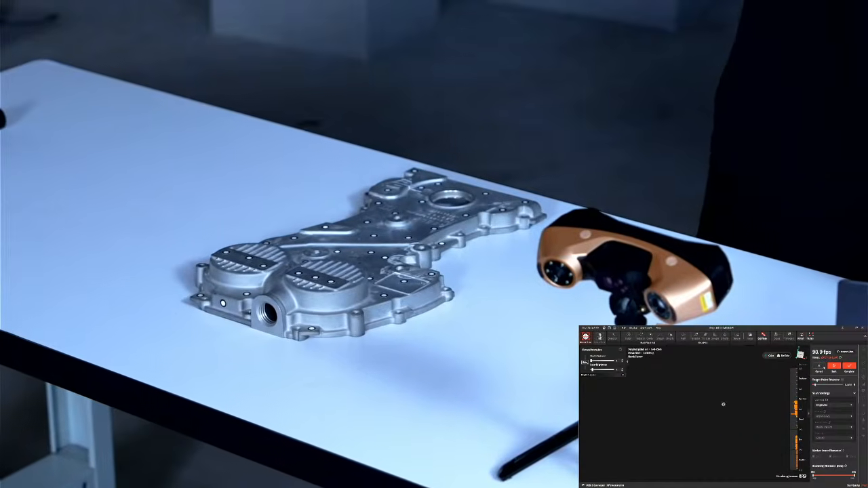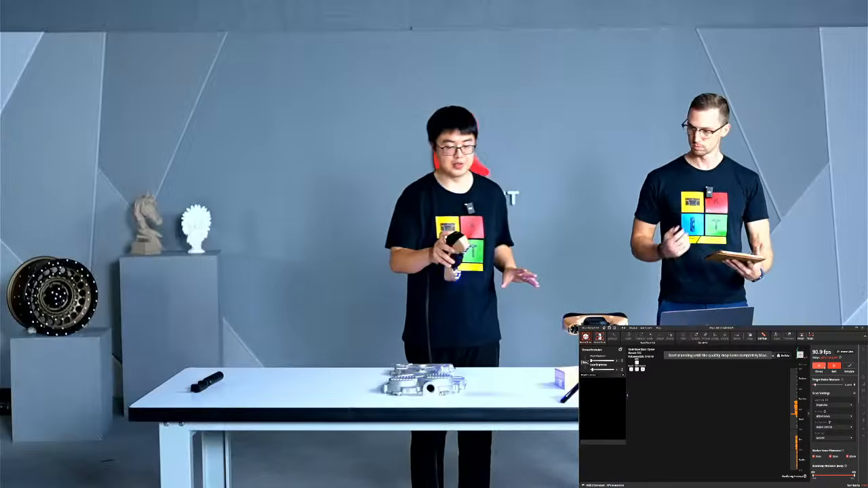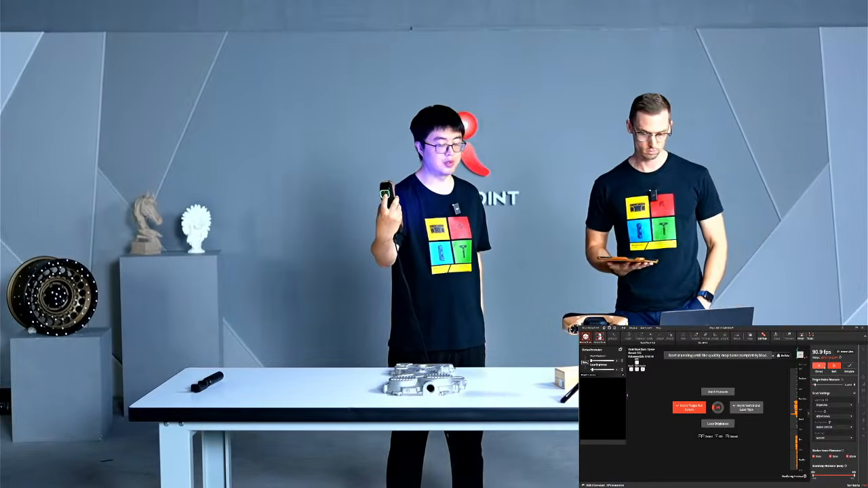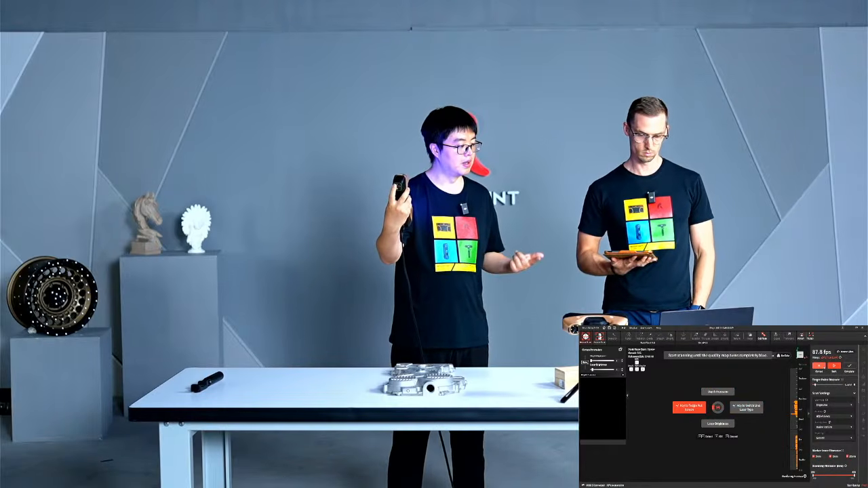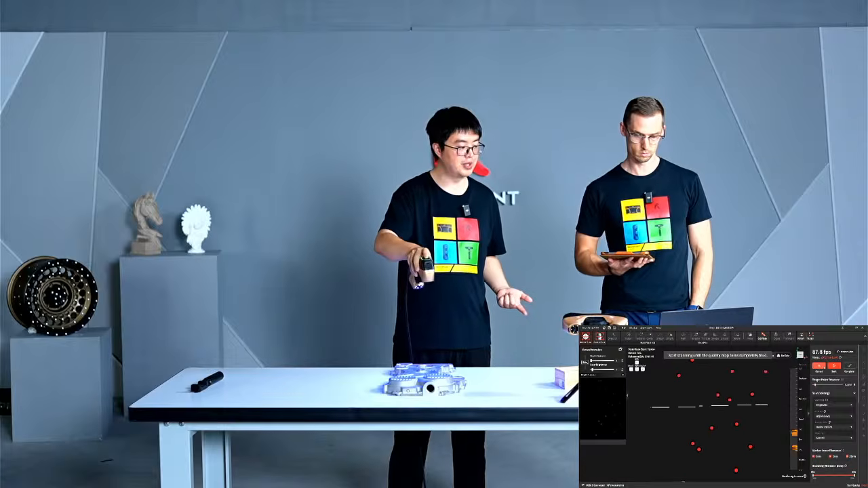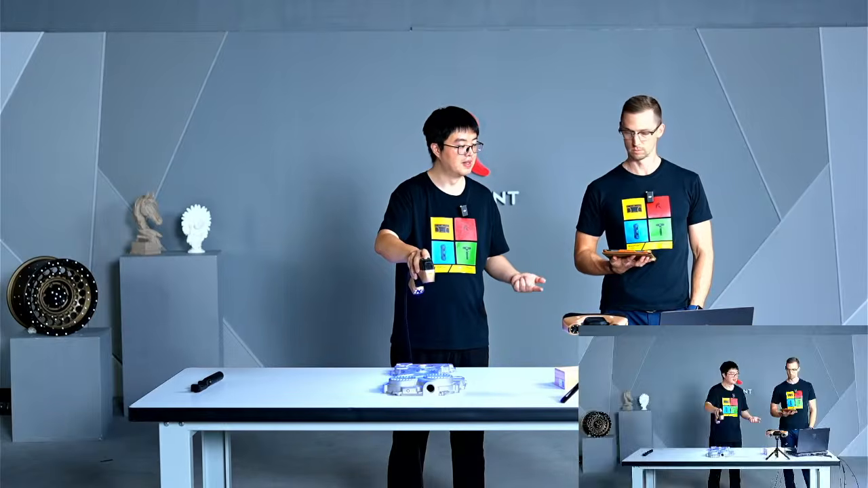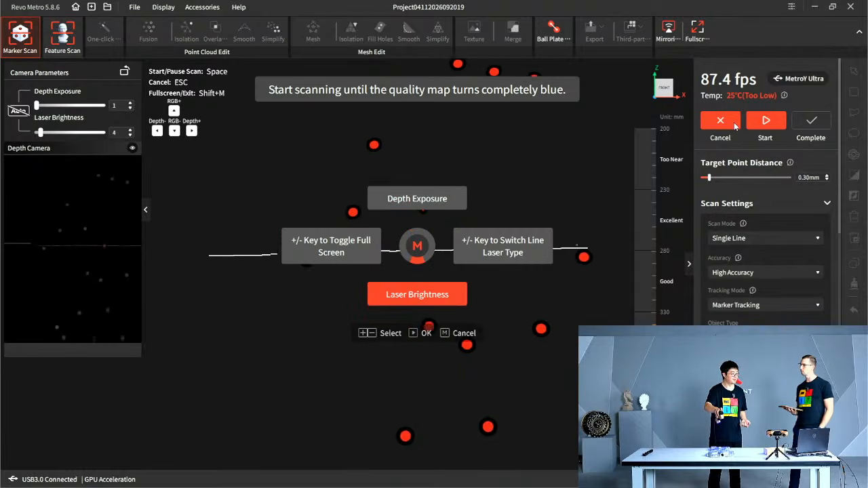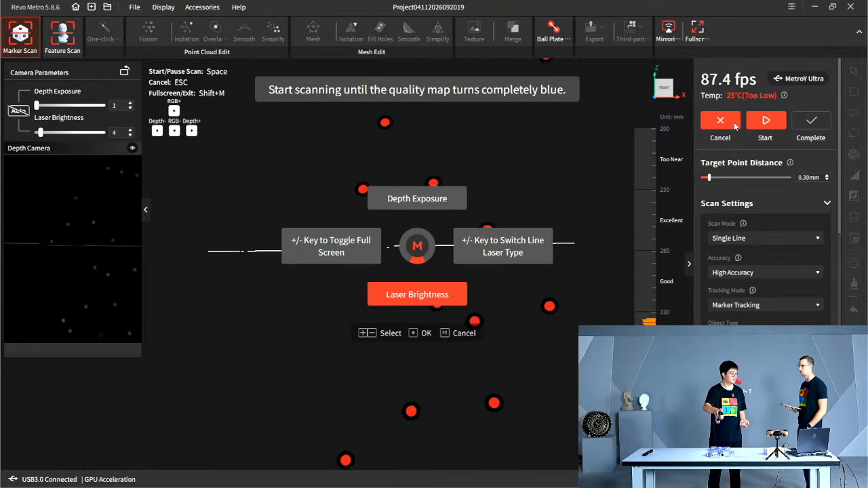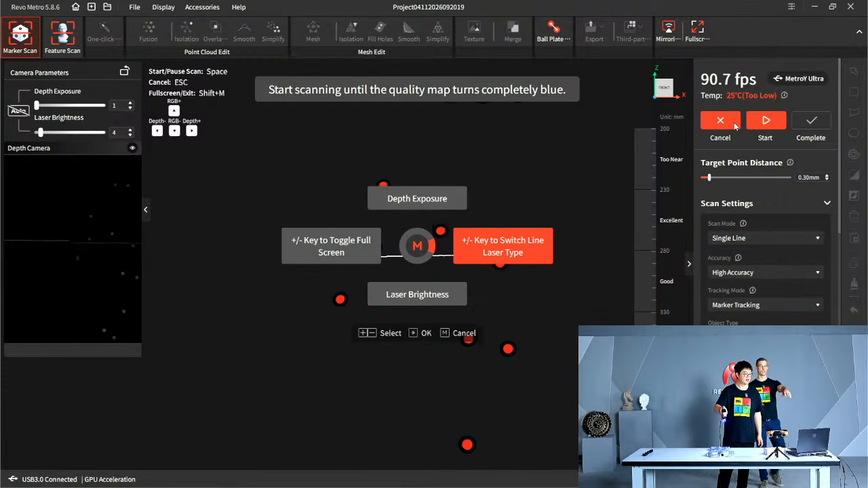And right, you can switch these scans during mid-scan. You can even press the M button and call a menu here, like this, to toggle full screen. That's a super handy function. And also you can change the laser brightness and depth exposure. That'd be super cool when you're using Revo Mirror and you're far away from the computer itself, scanning something over here. You don't have to come back and change modes.